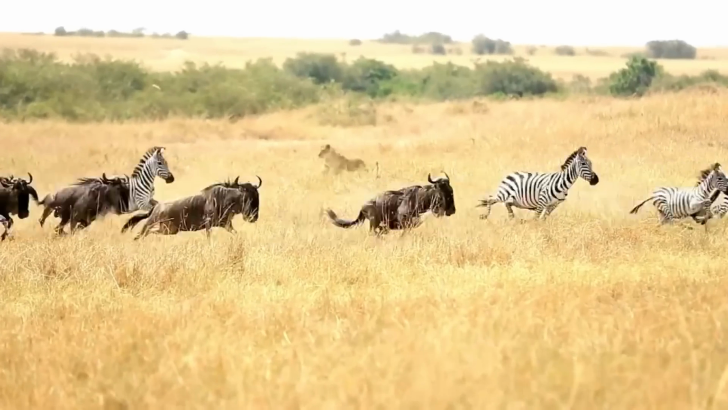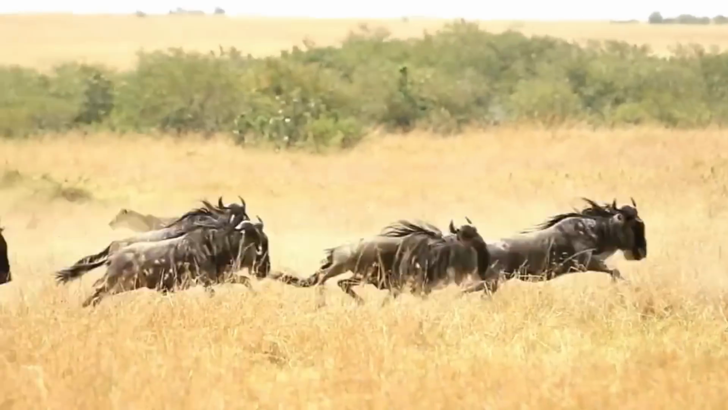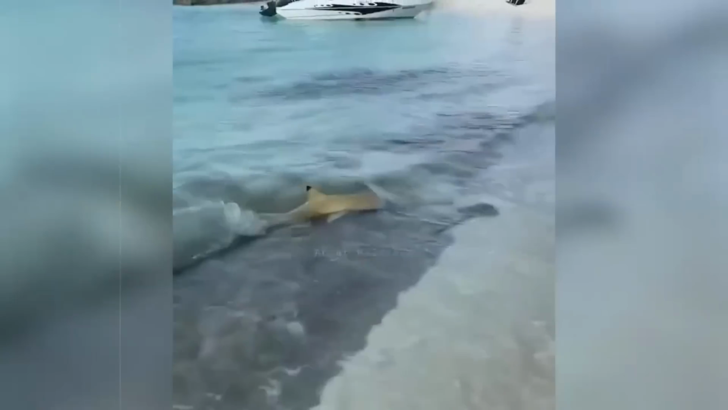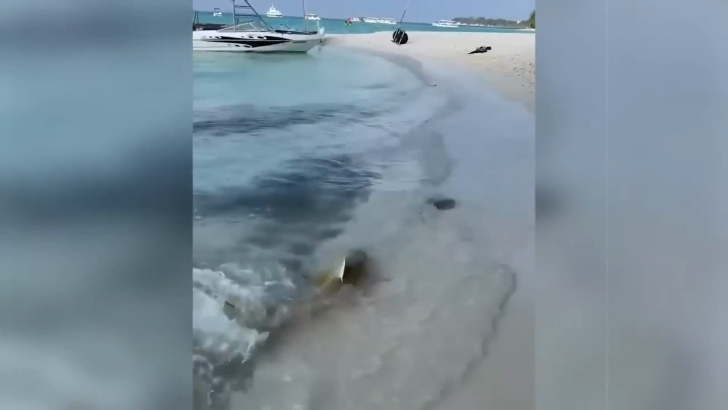We've witnessed many forest animals hunting their prey, like lions hunting deer, but have you ever seen a shark hunting in the shallow waters of a beach? In this video, we're treated to a beach scene where a shark is in hot pursuit of a thornback ray.